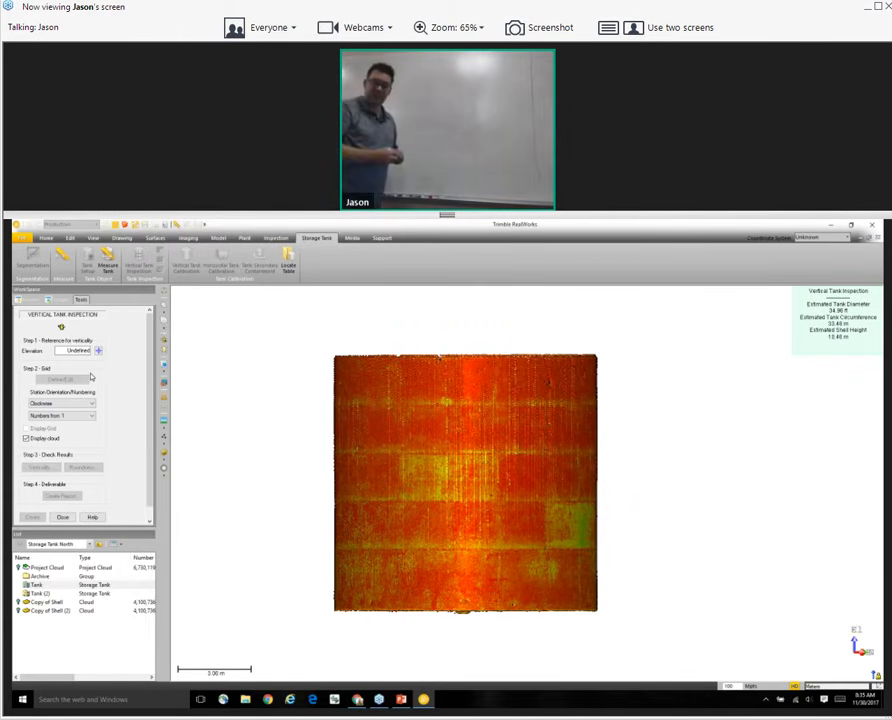Now you see why I'm doing this in front of the whiteboard. So with the tank, we want to check the verticality of this wall over here. So what we do is we're going to pick a height all the way across the tank. And at that height, we want to create a perfectly vertical line, just like this.